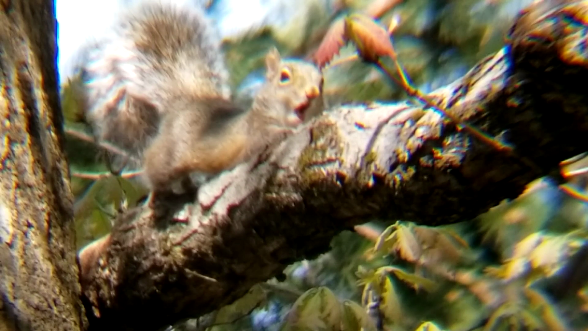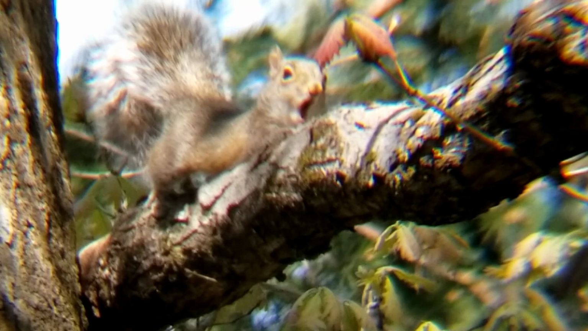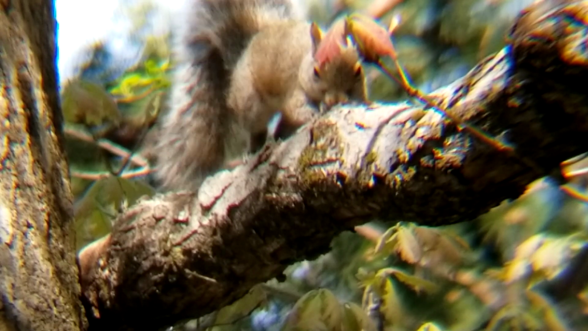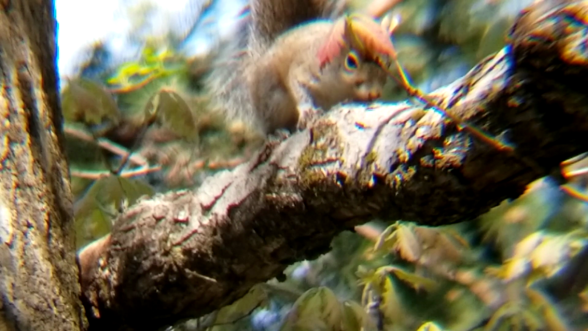Now little Ricky, he was born in the spring. Here he's just waking up from a nap. Little bitty thing ain't but a few weeks old. And they live a hard life. Beautiful little squirrel.